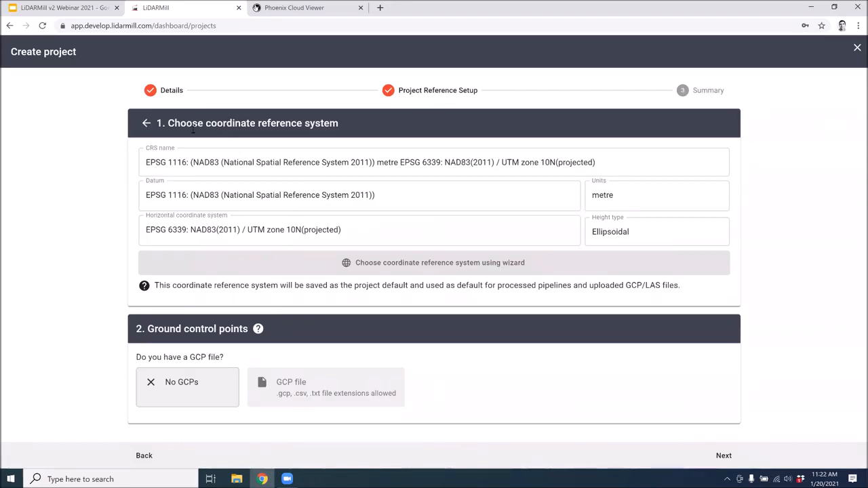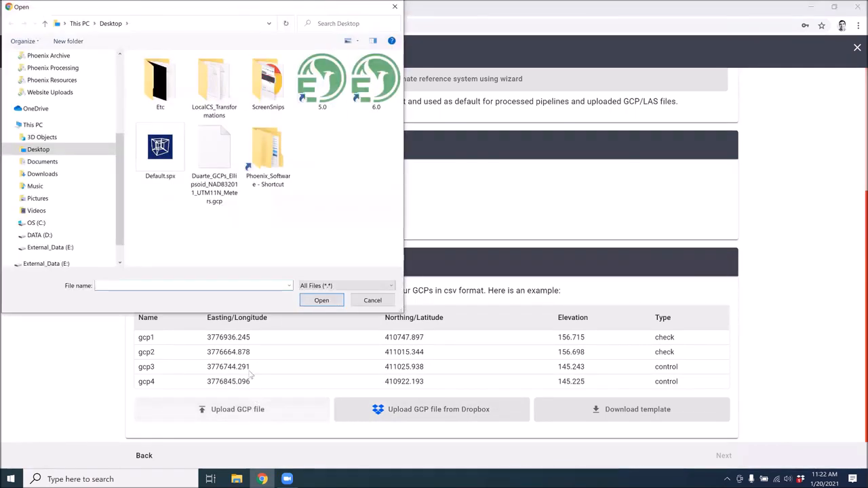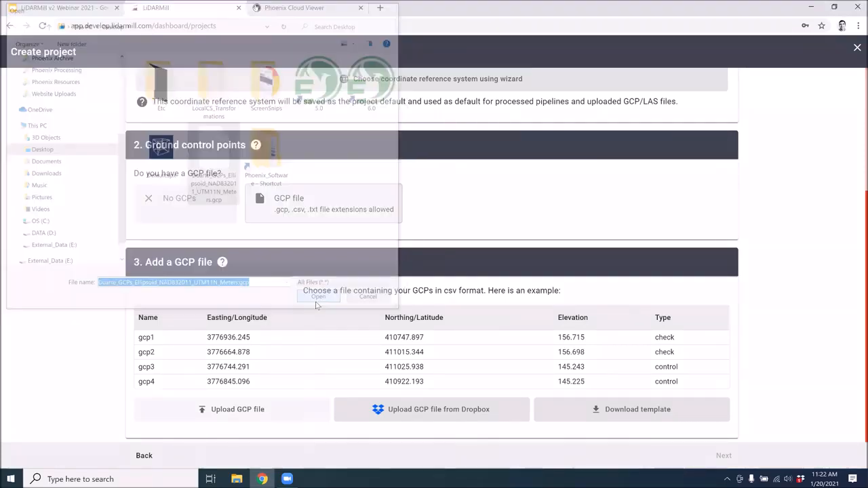All right, now that we've got our coordinate reference system specified, we can choose to import ground control points if we have them. So let's say GCP file, and then we're presented with the tool to upload our GCP data. We have a couple of options. We can upload from Dropbox or from a local file. GCPs are usually small text files, so in this case, I'm going to upload locally and choose my GCP file. It's simply a CSV file.